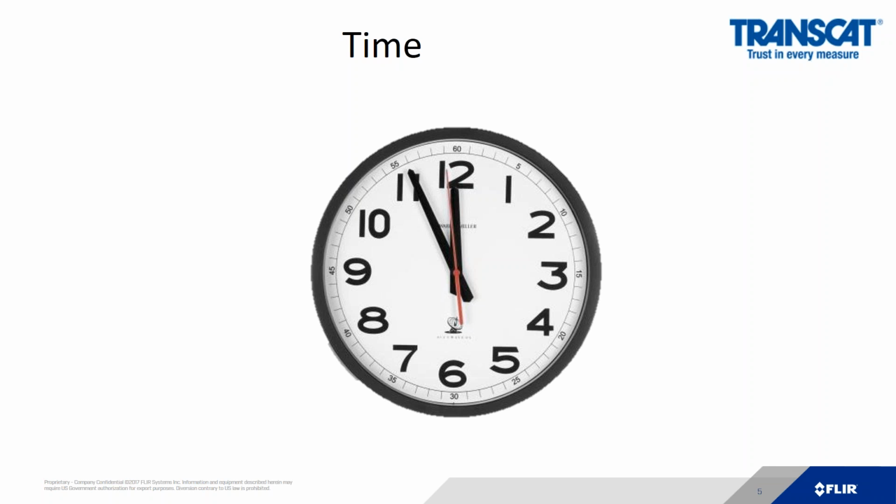Wherever we go, we measure time. Do you know what the second most measured parameter is? I'll let you think about that for 1 second. What could possibly be the second most measured parameter that we measure every single day, almost routinely, as often as time?